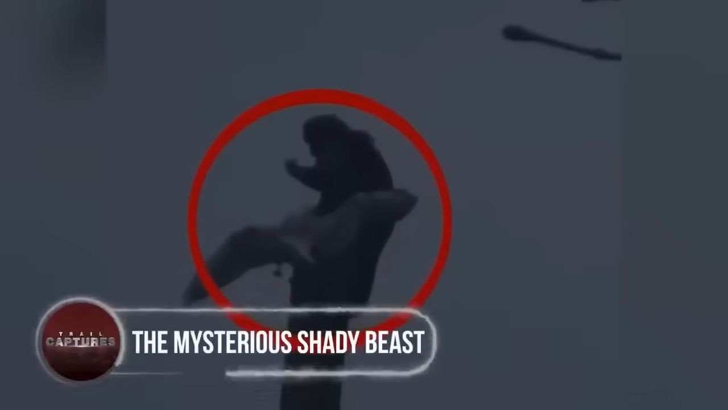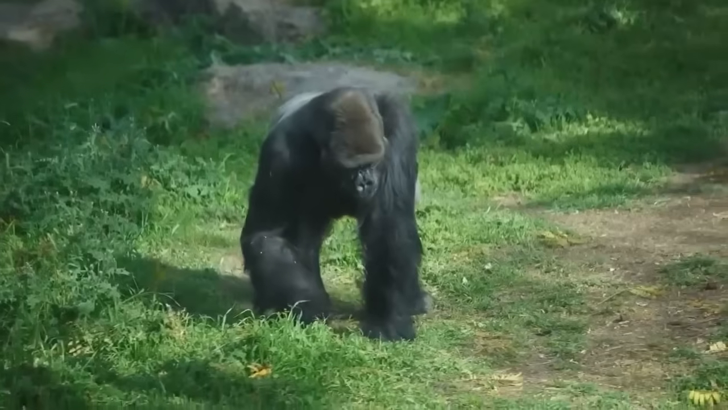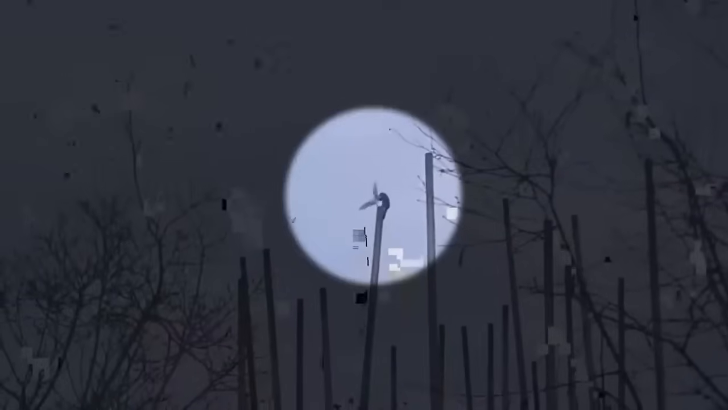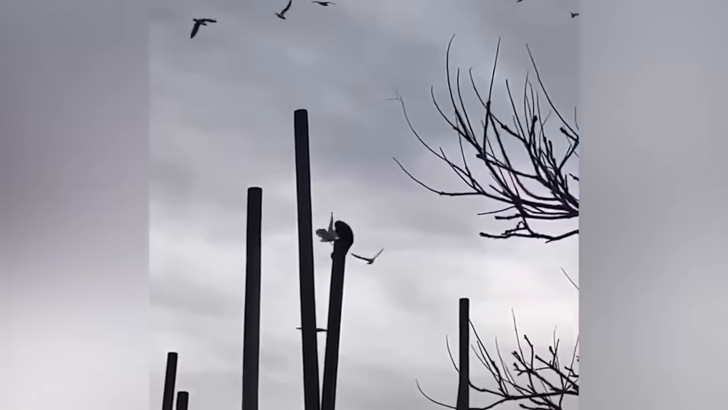The mysterious shady beast. In a video recorded by a fisherman returning from a catch, a strange sight unfolded. A huge furry creature was perched on top of a pole, attempting to catch seagulls. This raised eyebrows since gorillas aren't known to hunt birds. The furry animal managed to capture a seagull and began bashing it aggressively on the pole, displaying its incredible strength. Later, it started eating the seagull. Many speculated it might be a gorilla, but there's uncertainty about it. The video left viewers puzzled and curious about what this creature truly is.